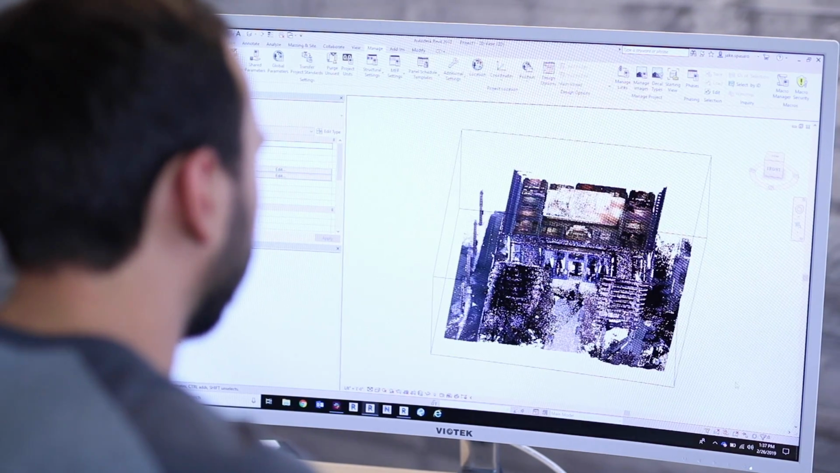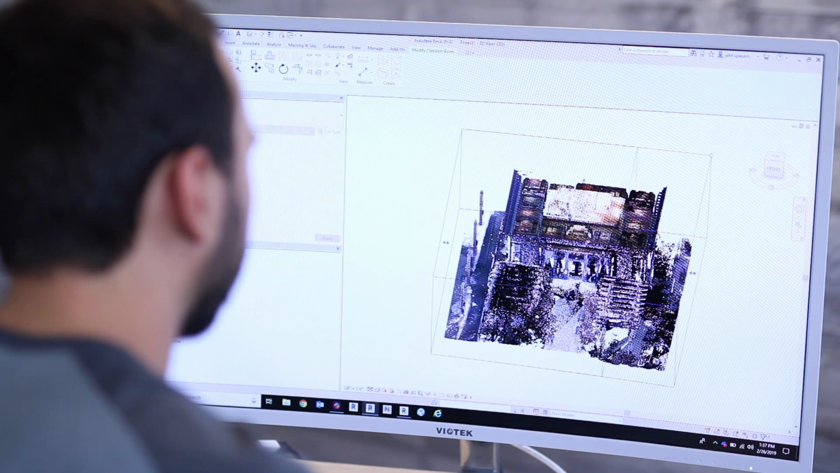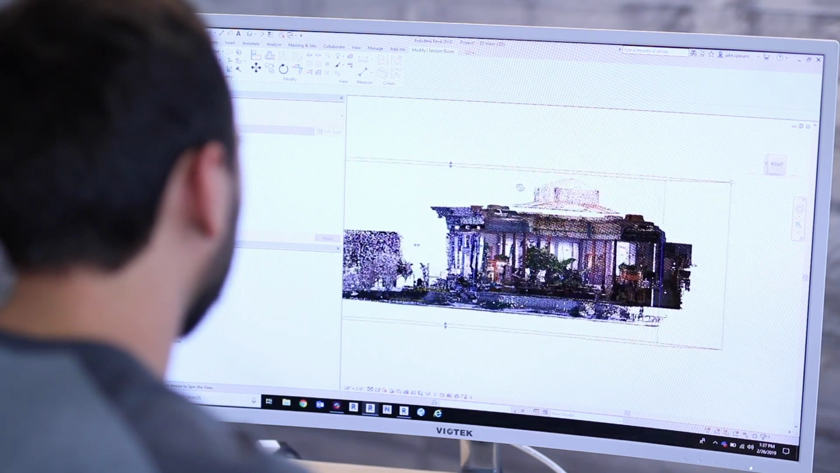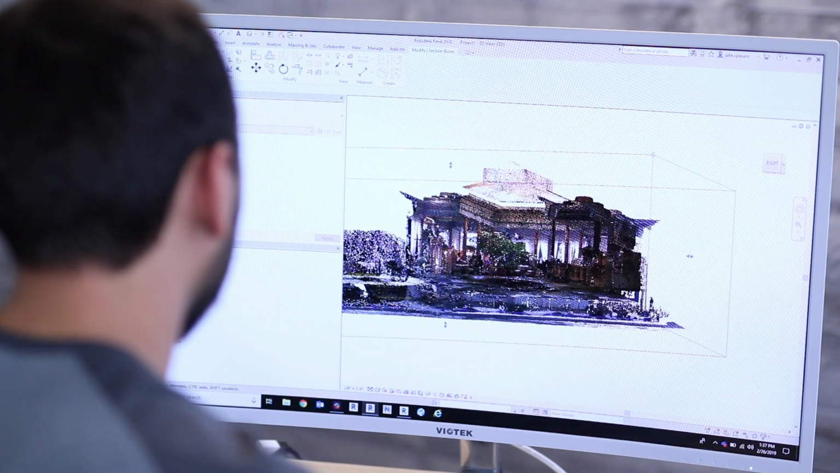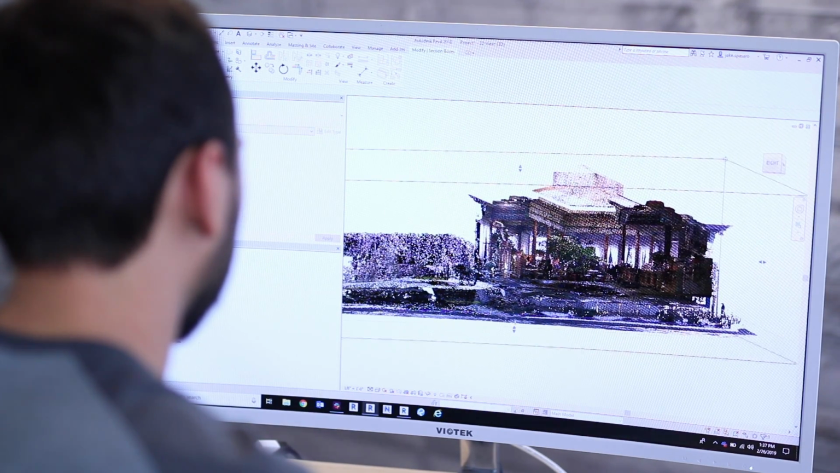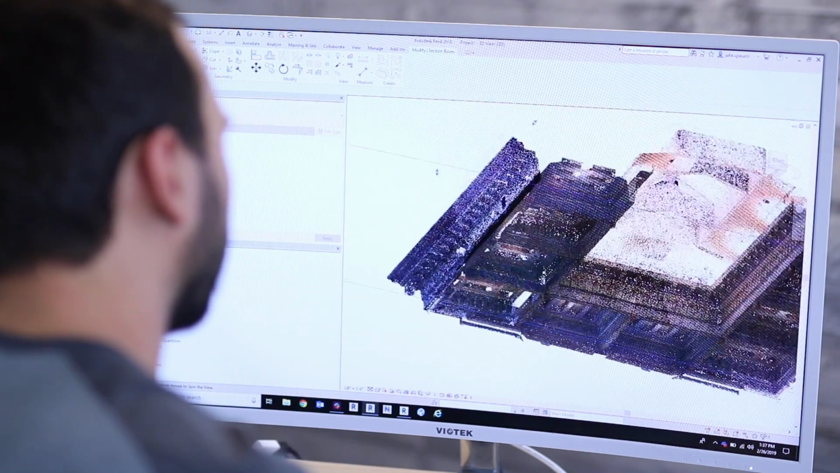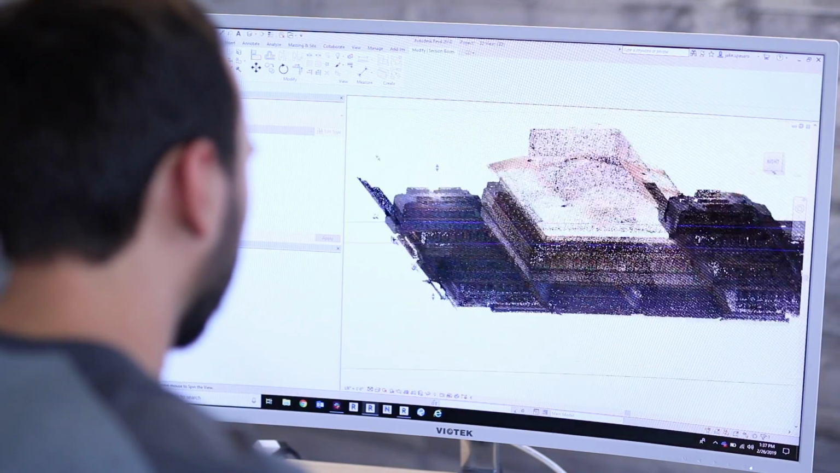Once we created the 3D point cloud, we exported it as an RCP file and brought it into Revit, set a new coordinate, and then began modeling off of the point cloud data. Revit is a building information modeling program that allows us to have a digital twin of the built environment. This model replicates what we have in the real world.